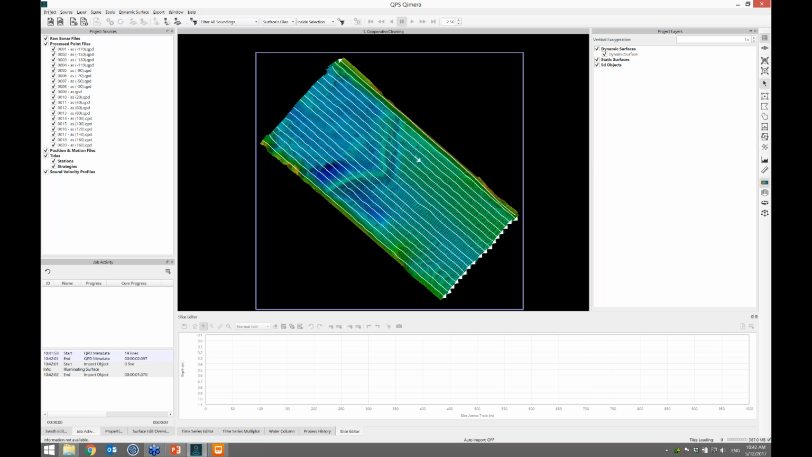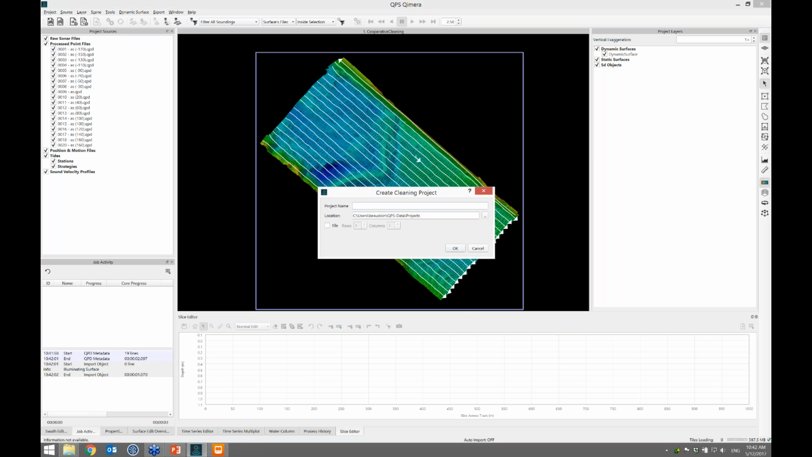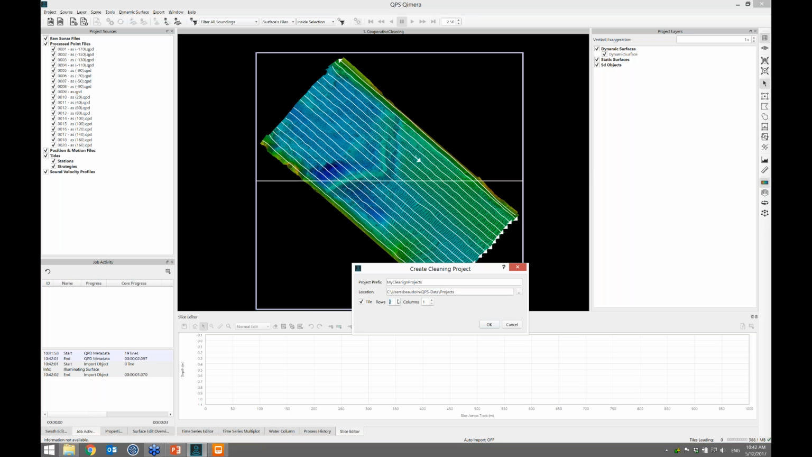What we'll do is, under the project menu, there's a new option to create cleaning project. And I'll say my cleaning project. So this is the first stage. I make a bunch of cleaning projects, and I want to tile the area up. I'll make 3 rows and 3 columns. Click OK.